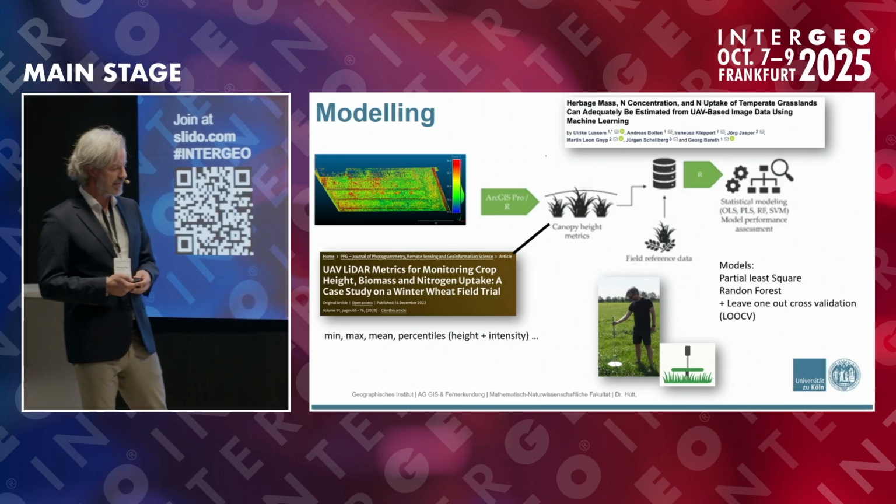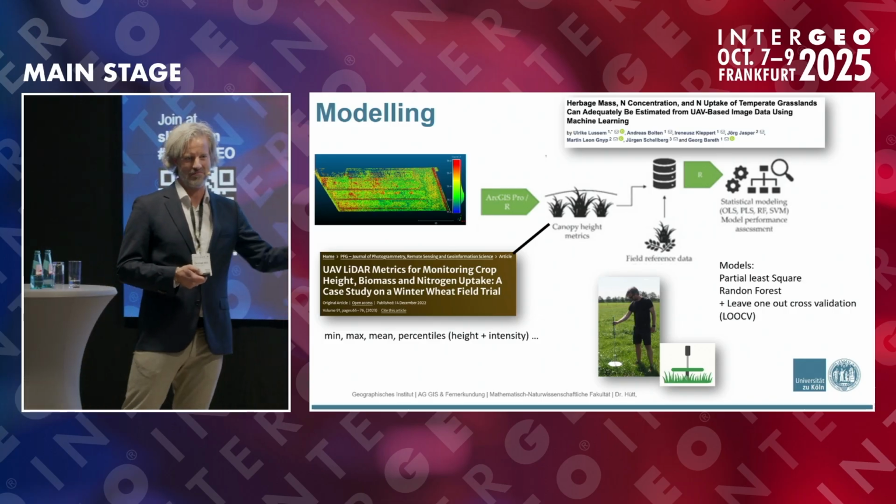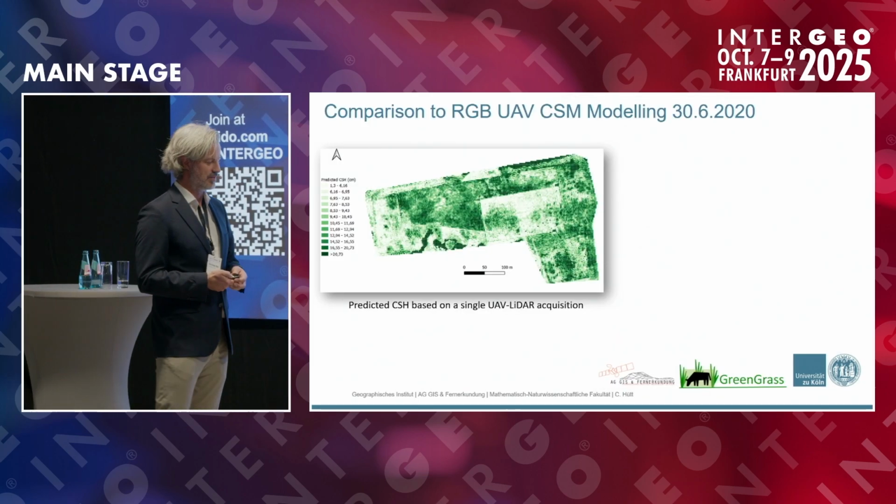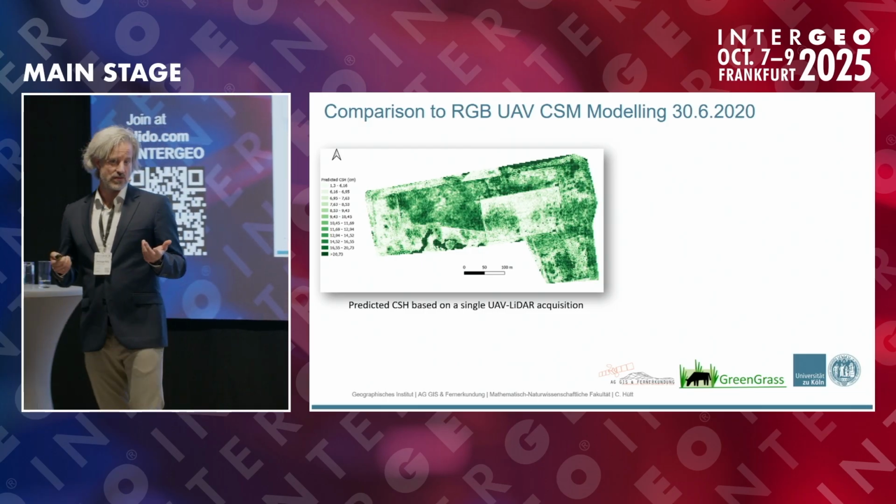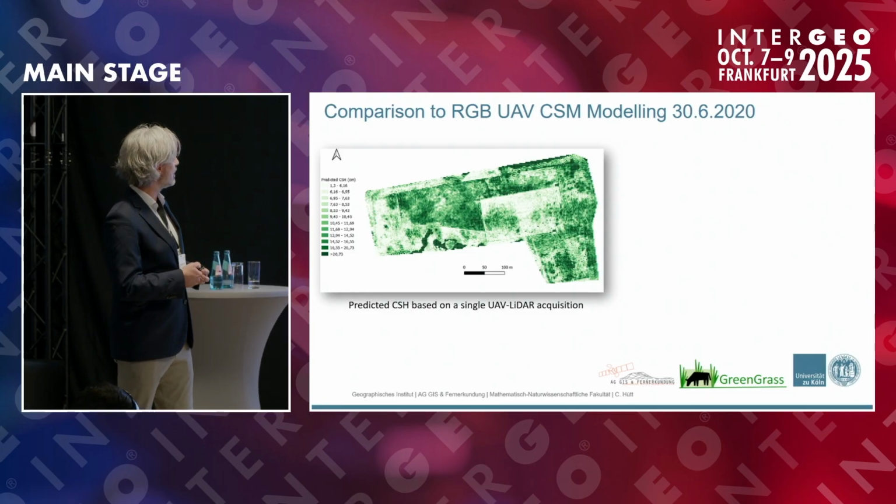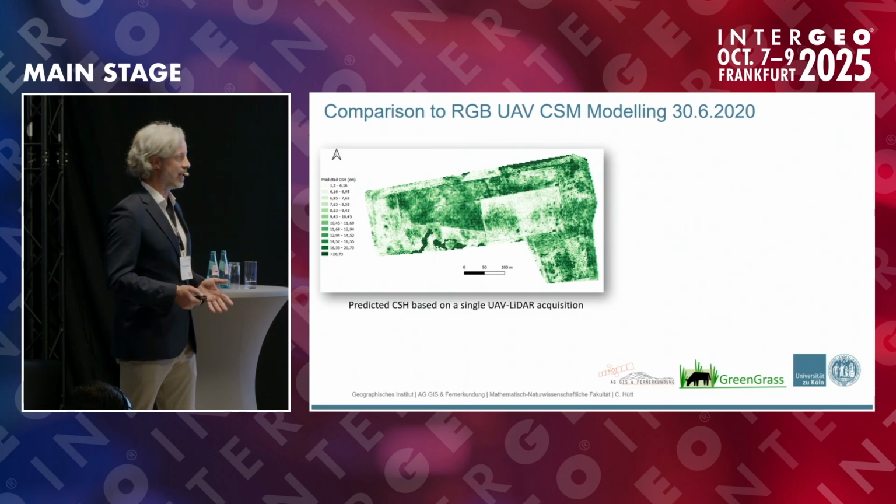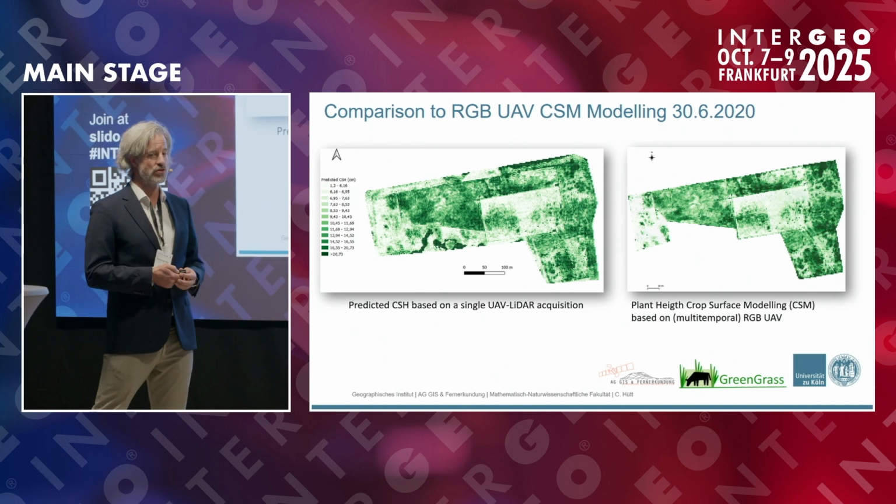But here in this case, we used RPM. So I walked with this RPM stick and used this as reference data. That's actually what the farmer is using. And this is what we get out of this. We get a map of all the RPM, compressed sward height, it's called in the end, of the whole area from UAV LiDAR. We compared this with structure from motion modeling.